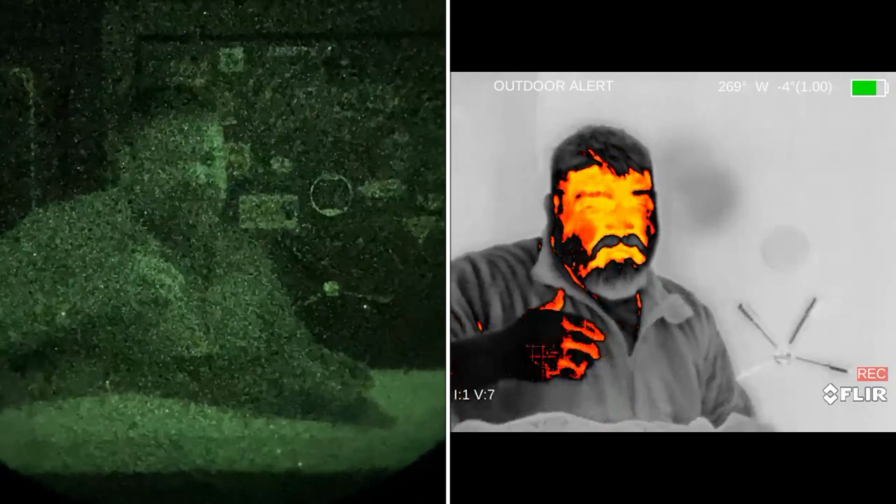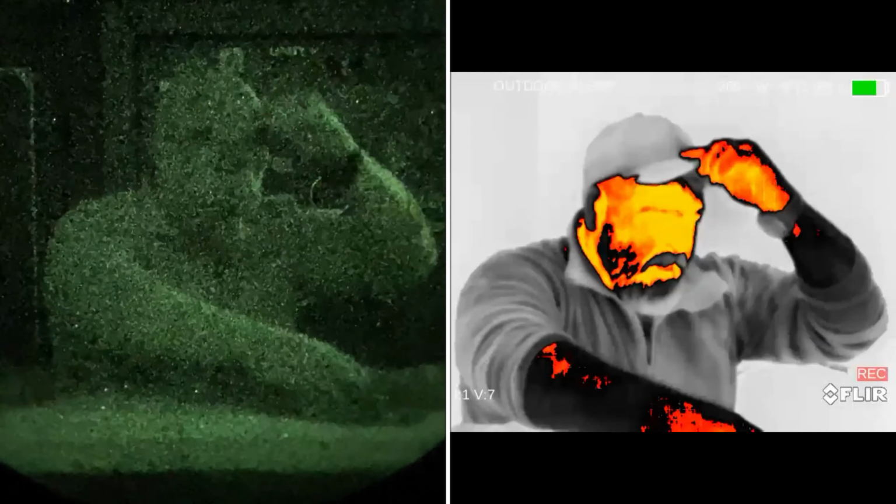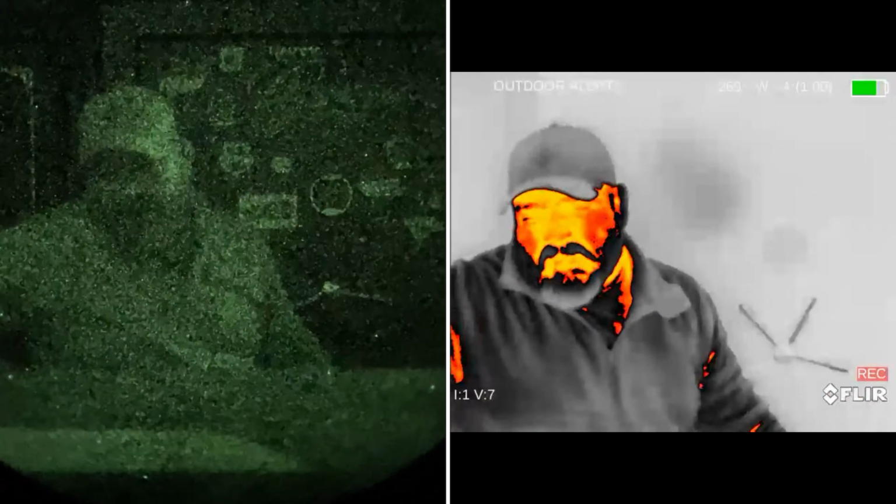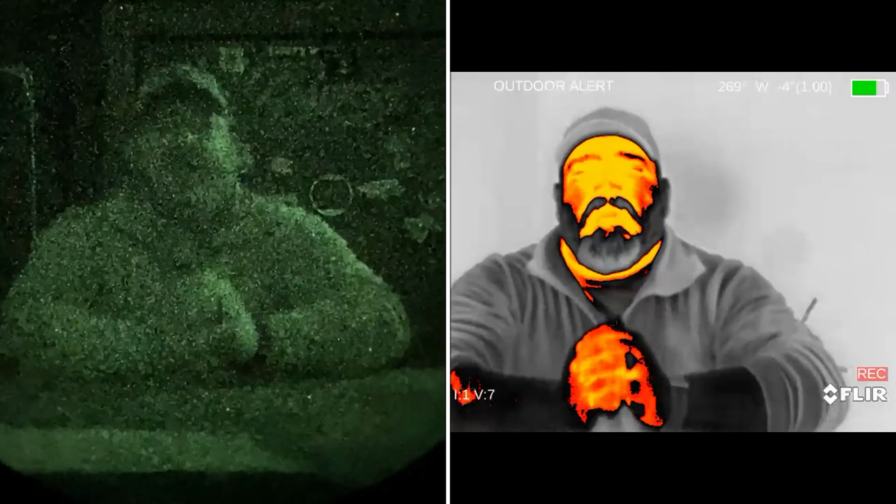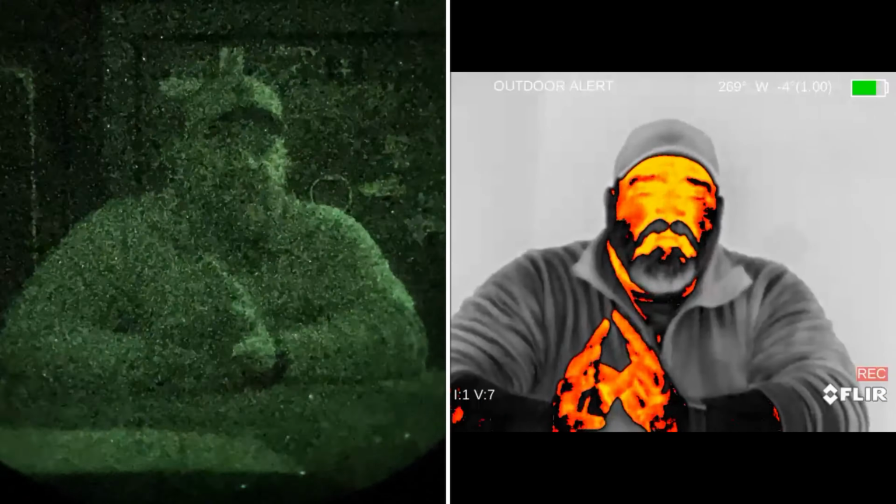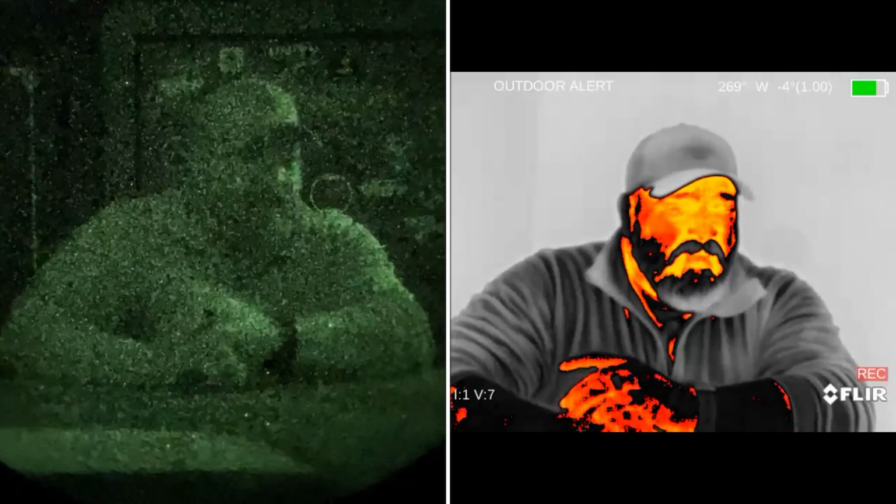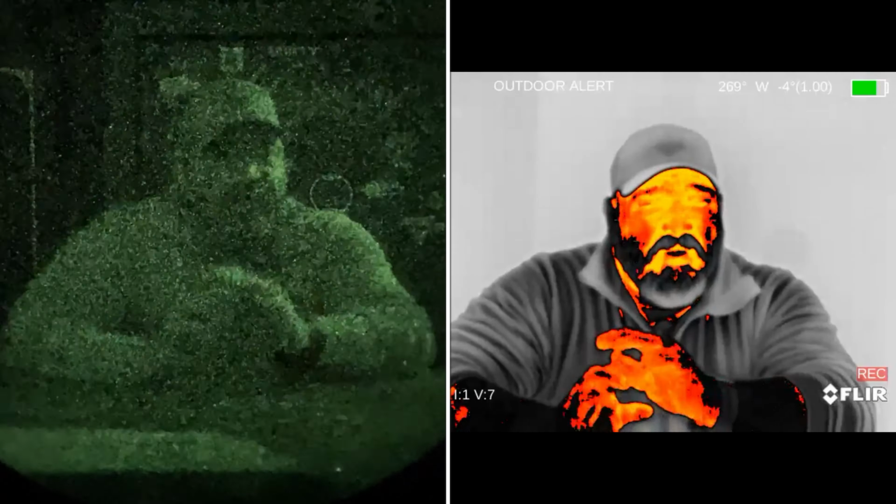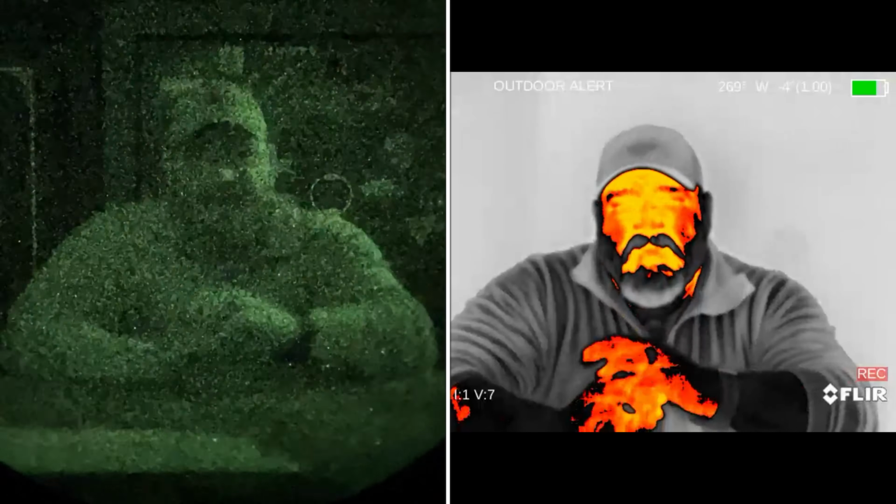Thermal imaging is incredible. It's an amazing technology. Again, it's not the end-all be-all, neither is the image intensifiers. But it is absolutely a great method, a great piece of equipment to help augment our shortcomings as humans. We cannot see in the dark. We cannot identify heat signatures like snakes. We don't have sonar like bats.